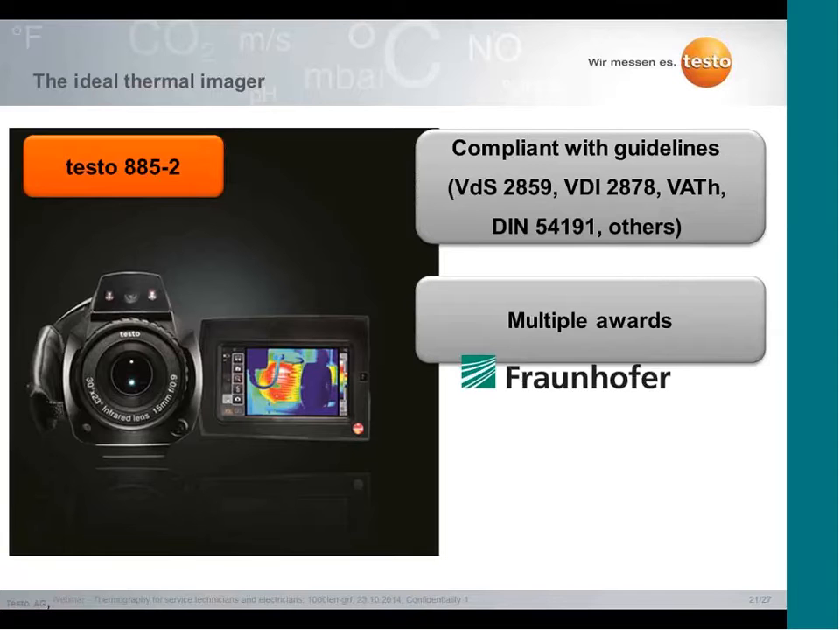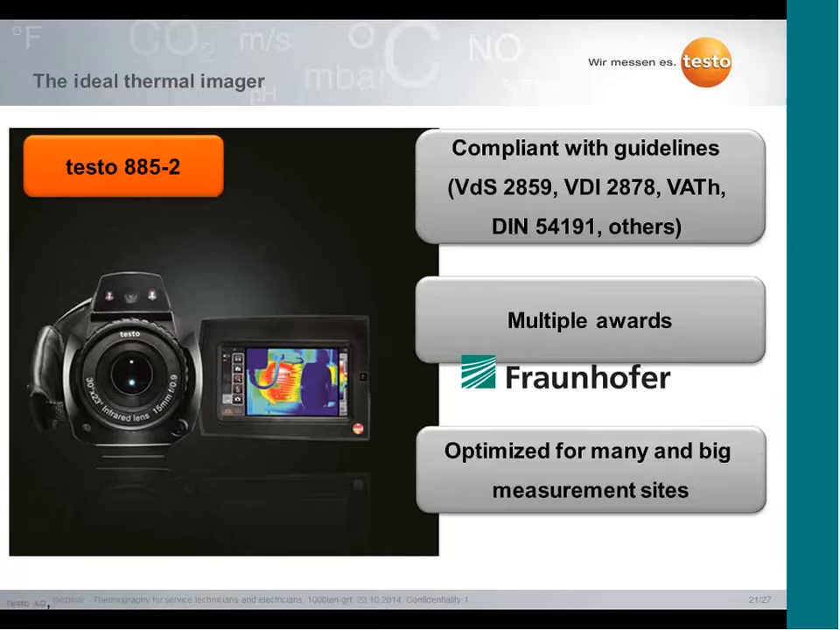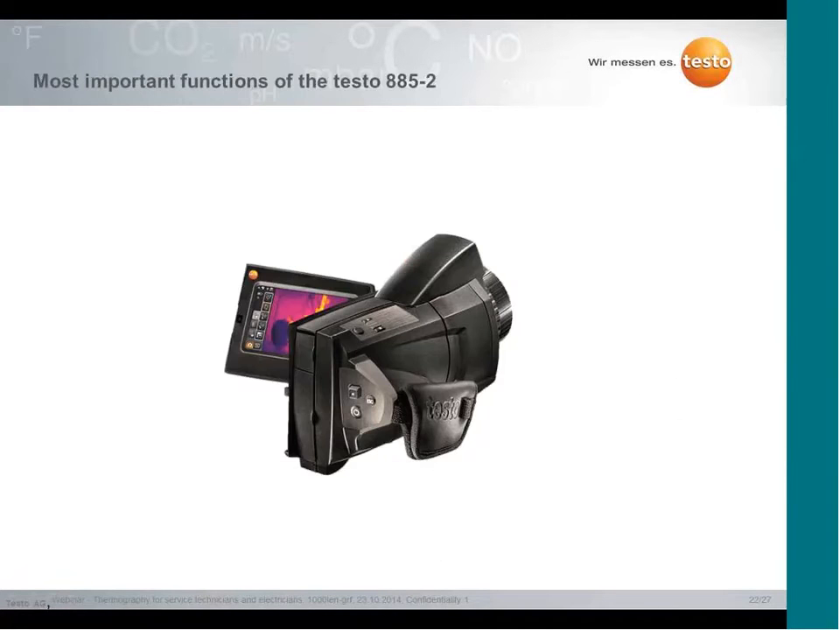It has received multiple awards in the last months, for example an award from the Fraunhofer Institute. And this thermal imager is optimized if you have a lot of measurement sites and machines that are really big or huge. Then this is the perfect thermal imager. It's the perfect thermal imager because it has one or more really important functions.